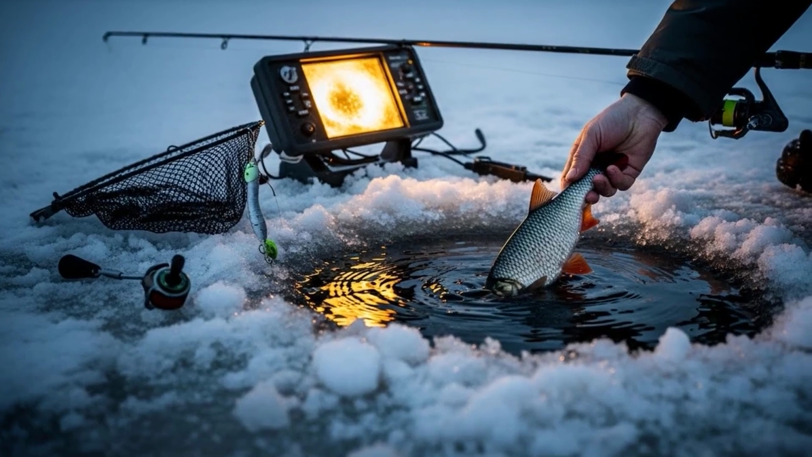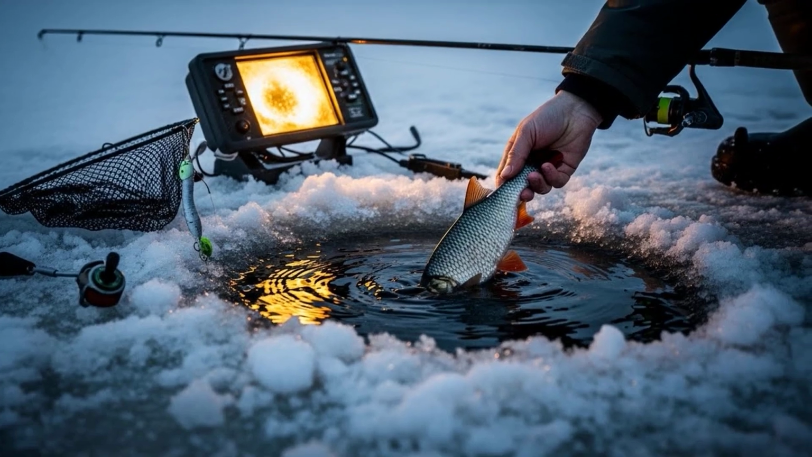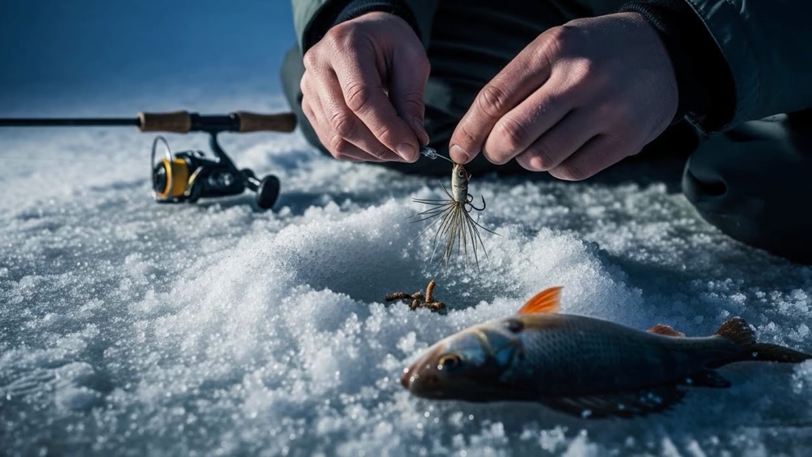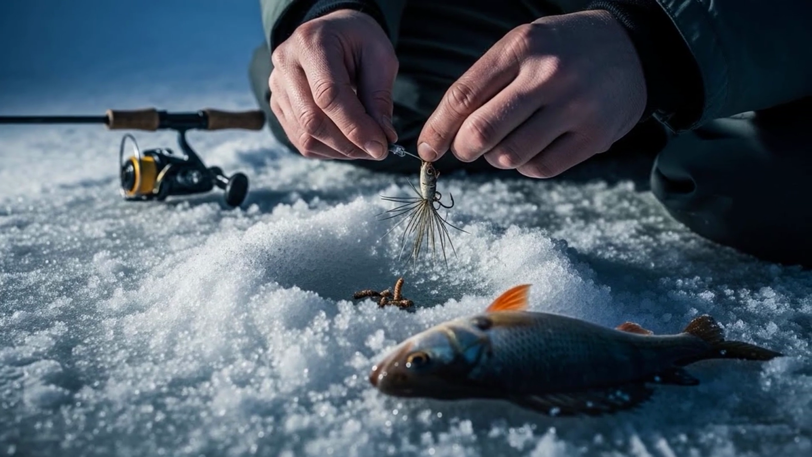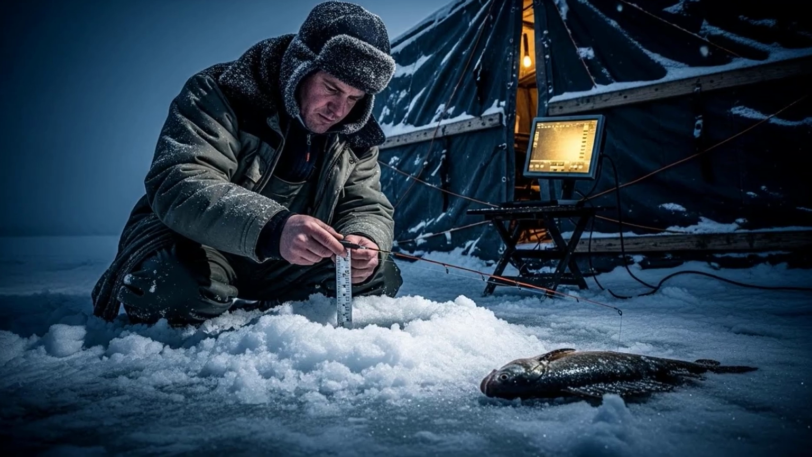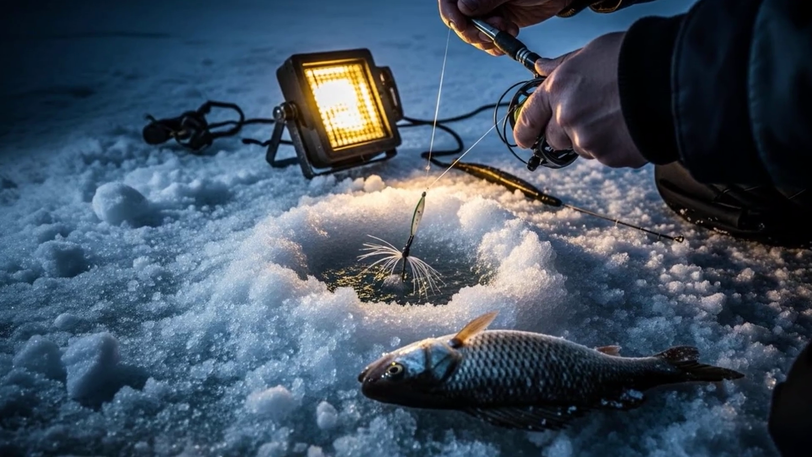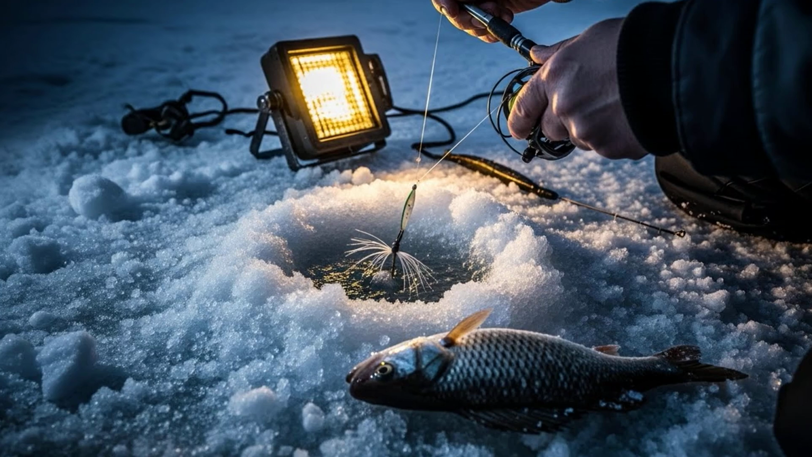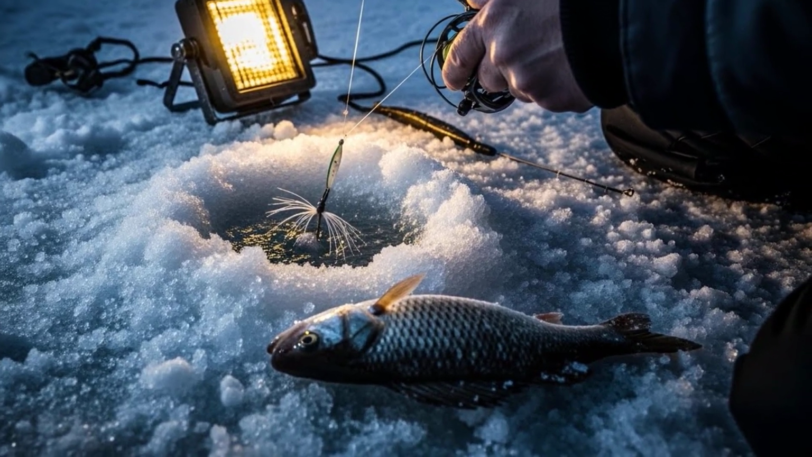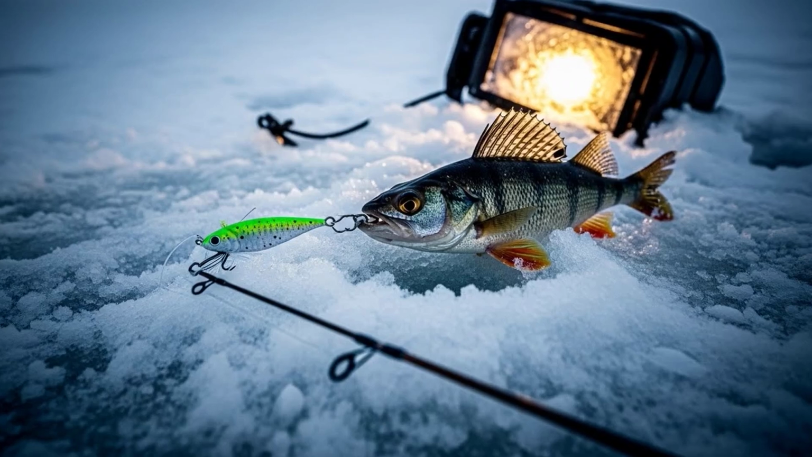Now the question is, was that just a fluke? A single lucky fish that happened to be swimming by? The only way to know for sure is to repeat it. You quickly unhook the roach and drop your jig right back down the hole. You don't guess at the depth. You carefully measure it out, either by counting the turns of your reel handle or pulling it out hand over hand to get back to that exact same magic depth of 20 feet.